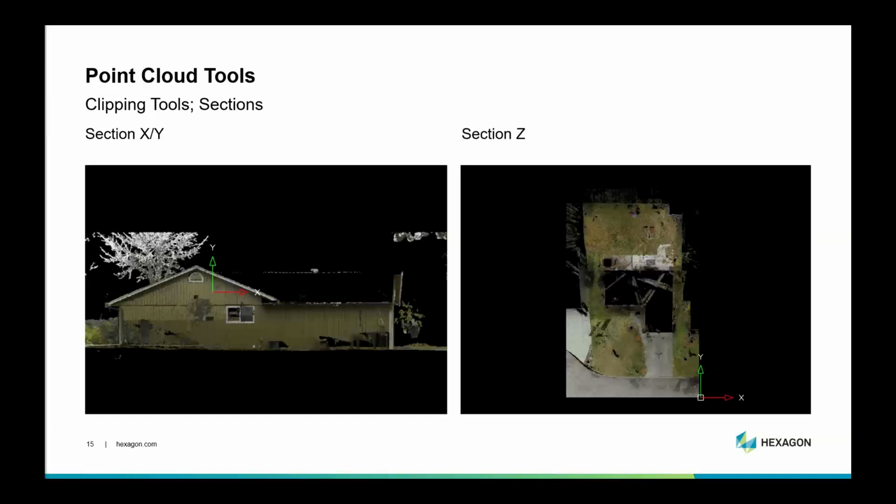Same thing for the elevation view. Now we've got the footprint of the house and the hot tub and the shed, but also you can see the tree, we can see the deck, we can see the patio, and all of that additional detail.